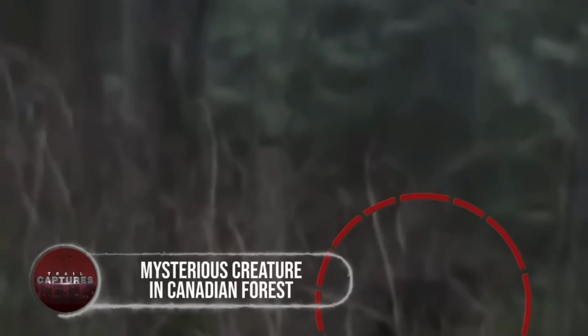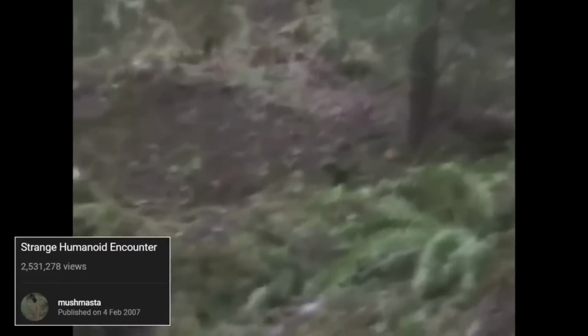Mysterious creature in Canadian forest. Nature can be both captivating and terrifying, as proven by this haunting 2010 video from Canada. A hiker accompanied by his brother set out to explore the forest near their campground. Little did they know that this innocent hike would become a life-changing encounter.